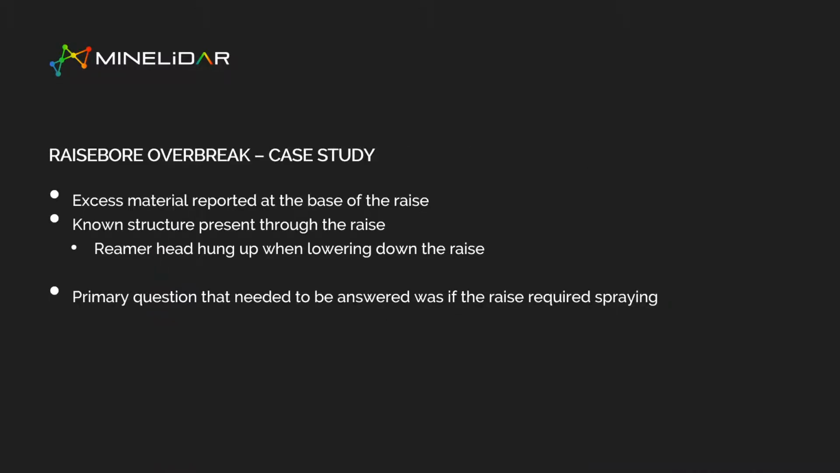So just quickly going over another site where we did some work. Basically, it was a rise that was excavated, they had excess material reporting at the base of the rise. They'd had a situation where they knew they had some faults through the rise. They pulled the reamer head up. When they were actually lowering the reamer head down, they had a situation where it actually sort of hung up in the rise, and so there was a concern that this fault area had failed, and therefore whether they needed to spray the rise.